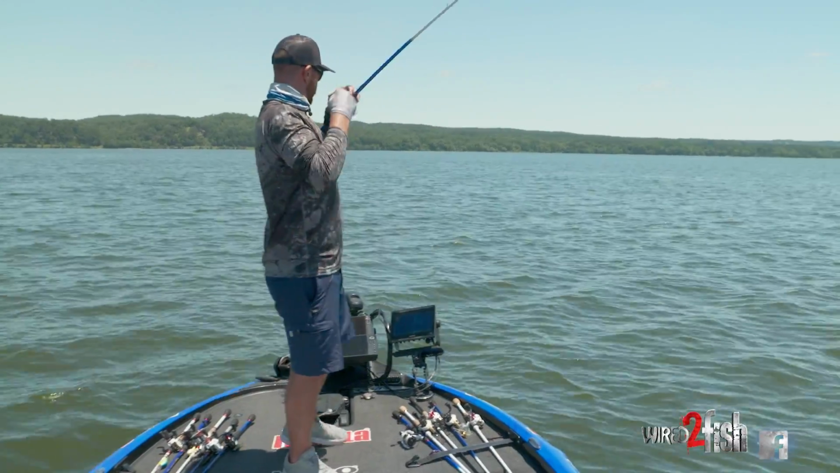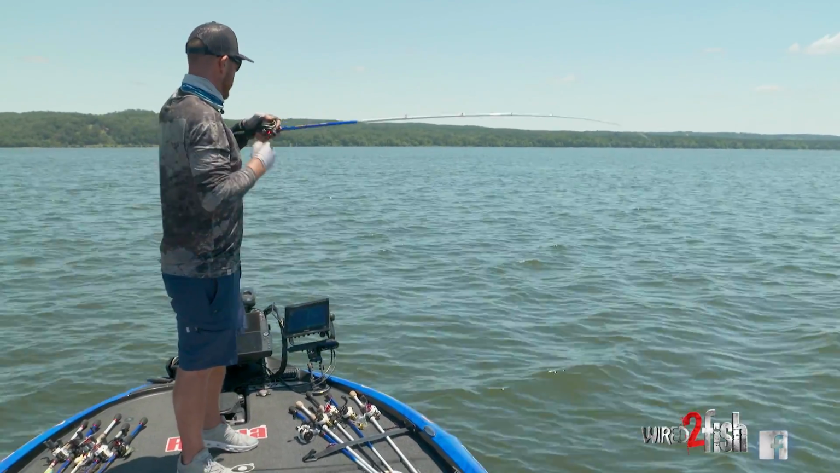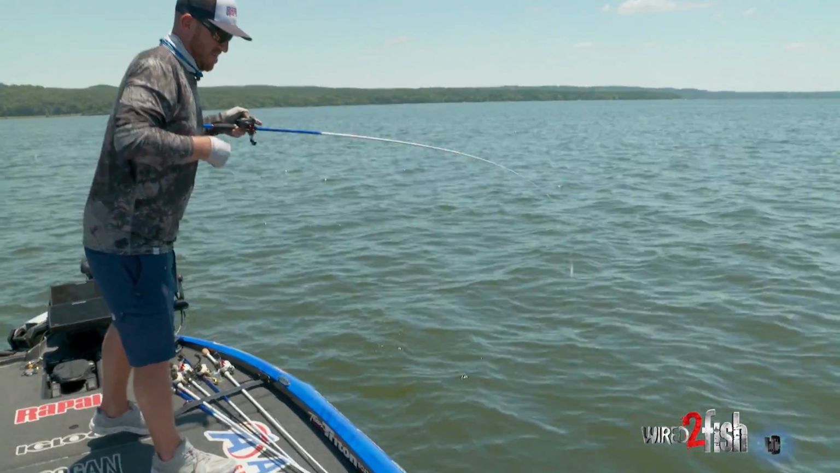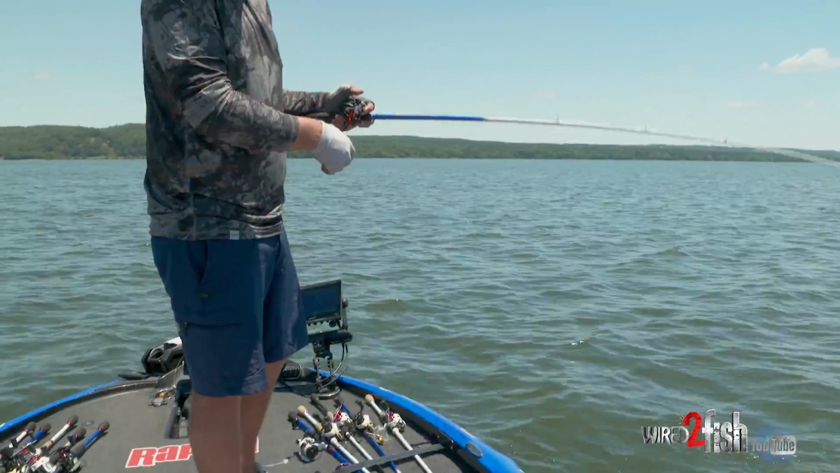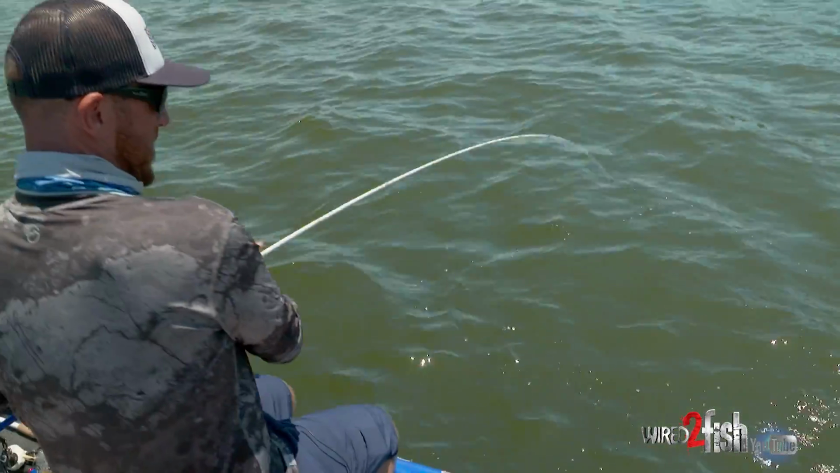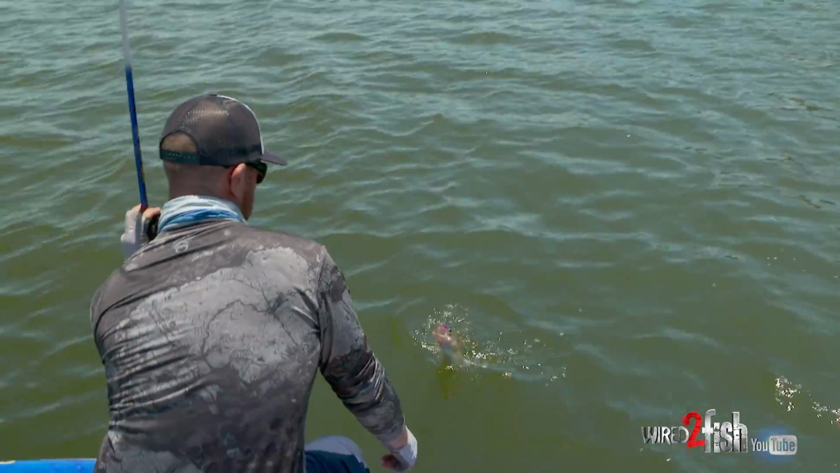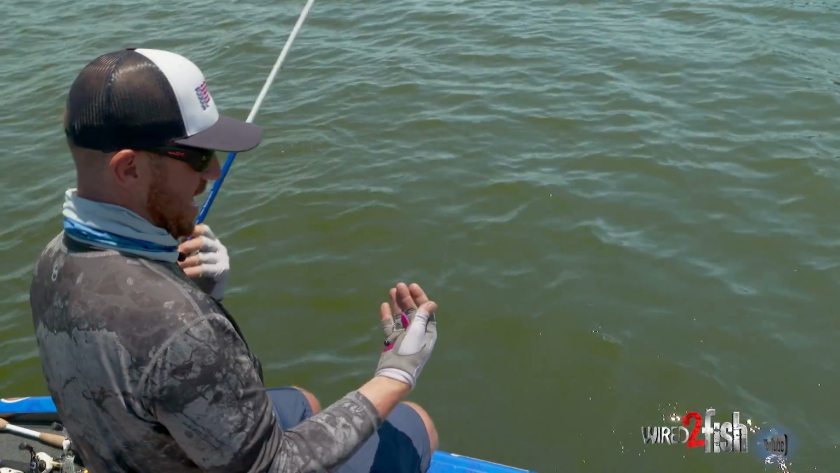There he is. It's probably the deepest fish I've ever caught on the Tennessee River. Just like that. That's what's up. That's how you gotta do it. Pick up the finesse tactic first. Oh, come on.